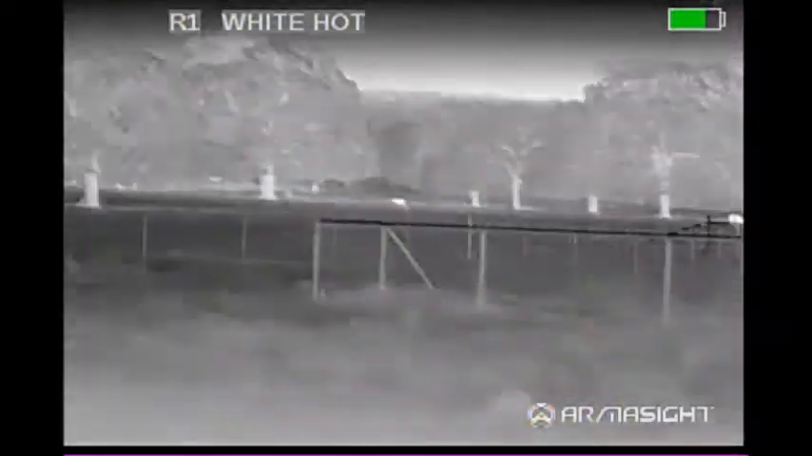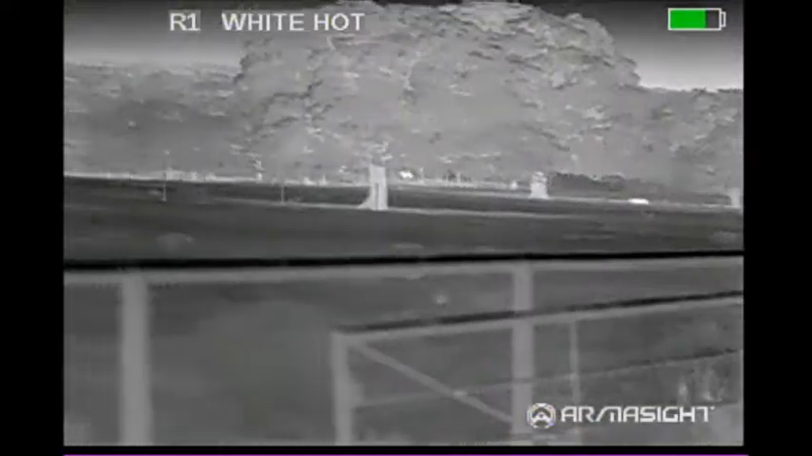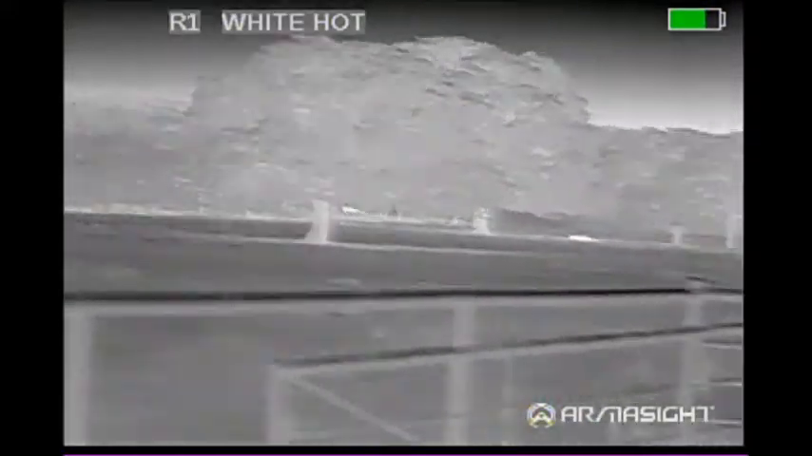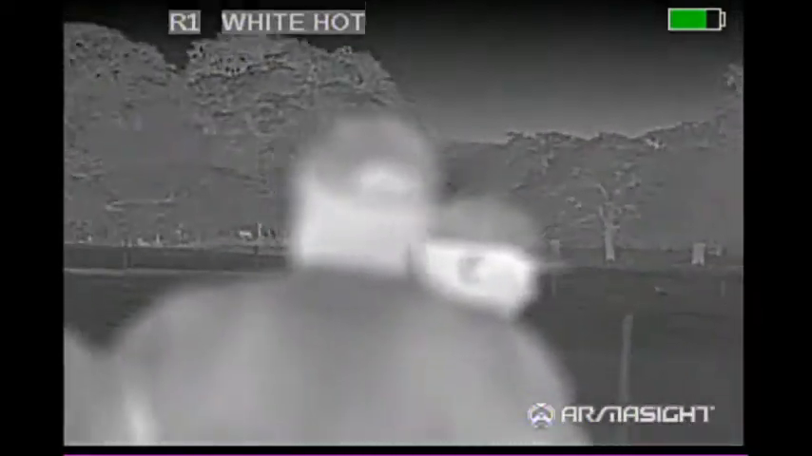I thought we might have a problem with the skunk, but he thought the better of us and took off to the left. And there he goes. So we've got a couple cattle back there, one that's down in a low spot that looks like a hog wallowing when it's not. There he is. Got a hog there and a cow right there. And then we have several cattle off to the left that aren't seen here.